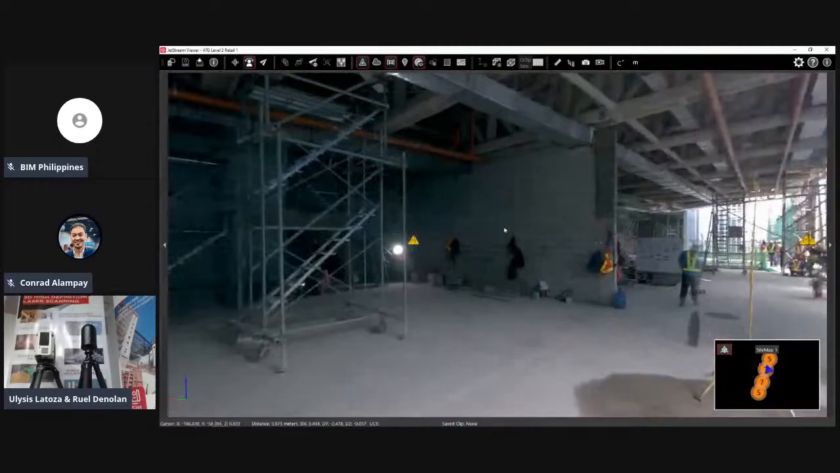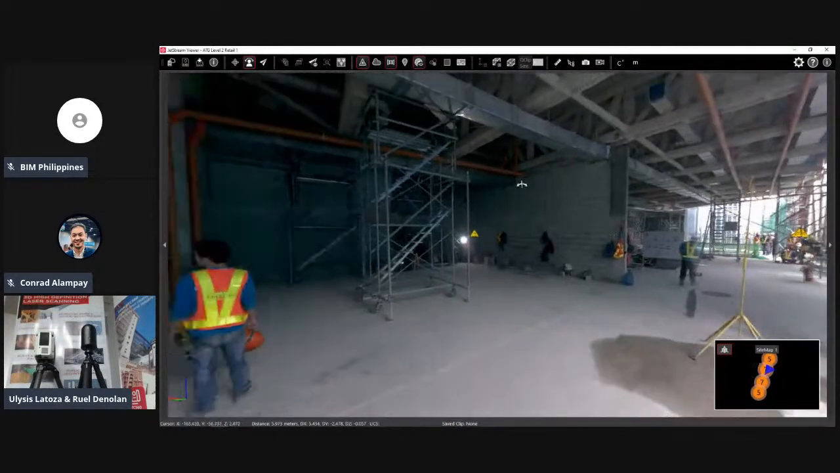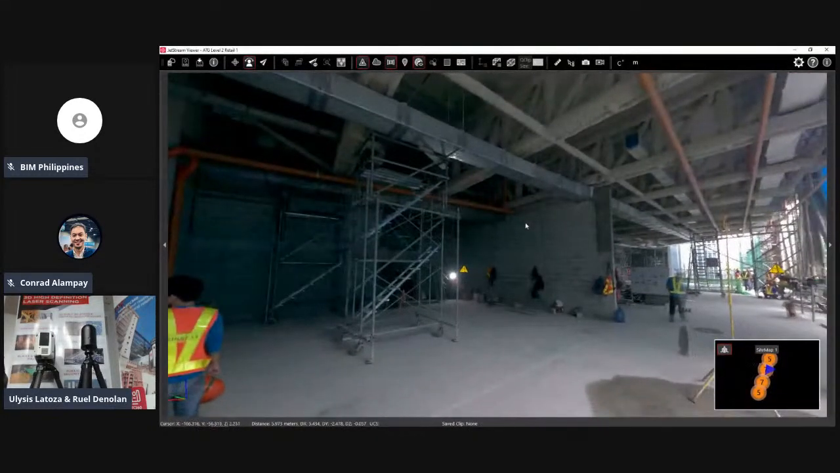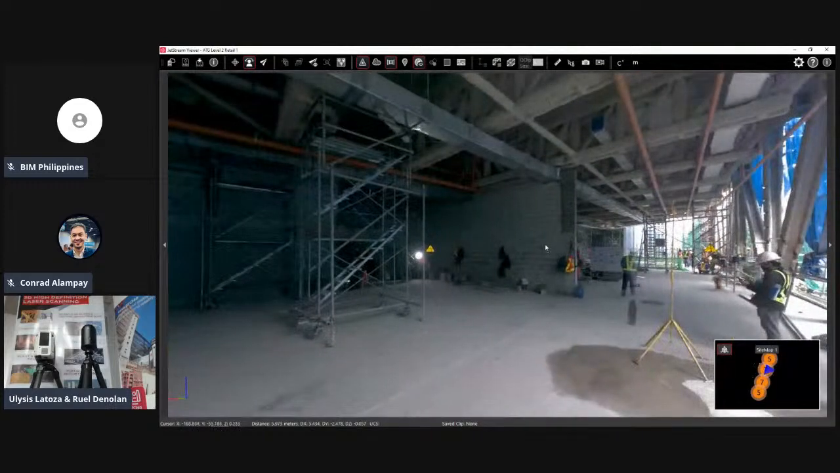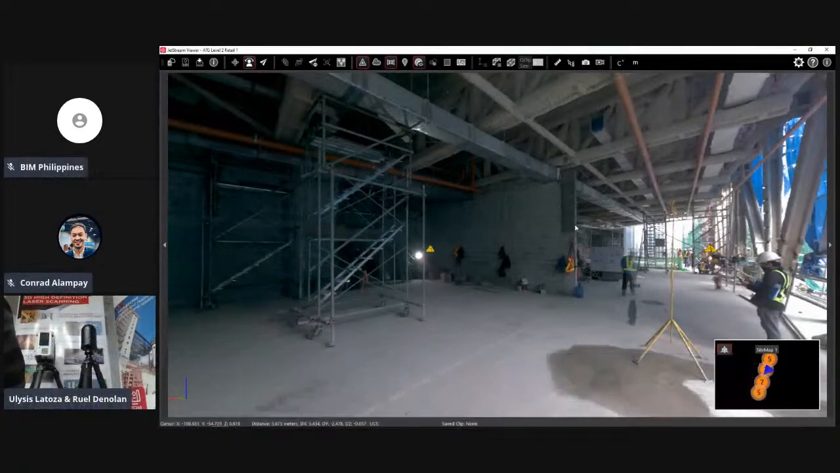So there will be, I think there will be advantage, no, for those who's using. So let's say I want to measure everything in here. So lalabas, magre-reflect. I want to gather the MEP, the MEPF, ducting, sprinkler system, everything is recorded, no, on that day, same day na nag-scan ka. So that's a plus point for us, I think.